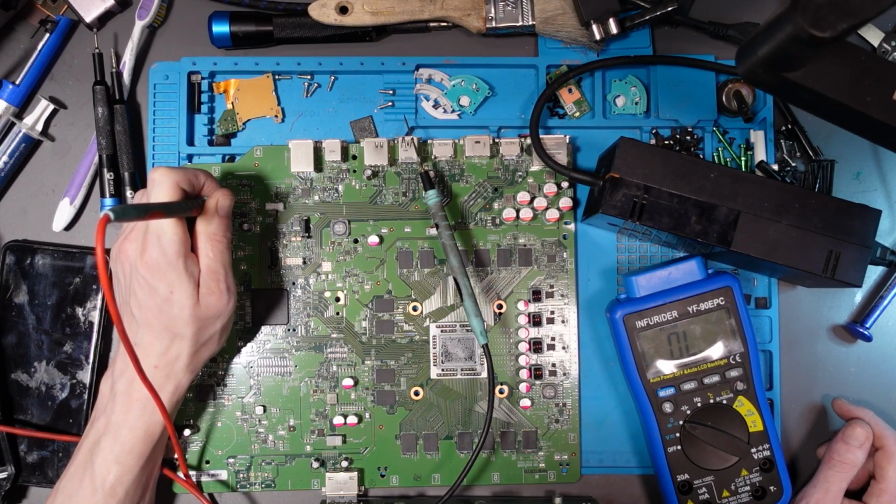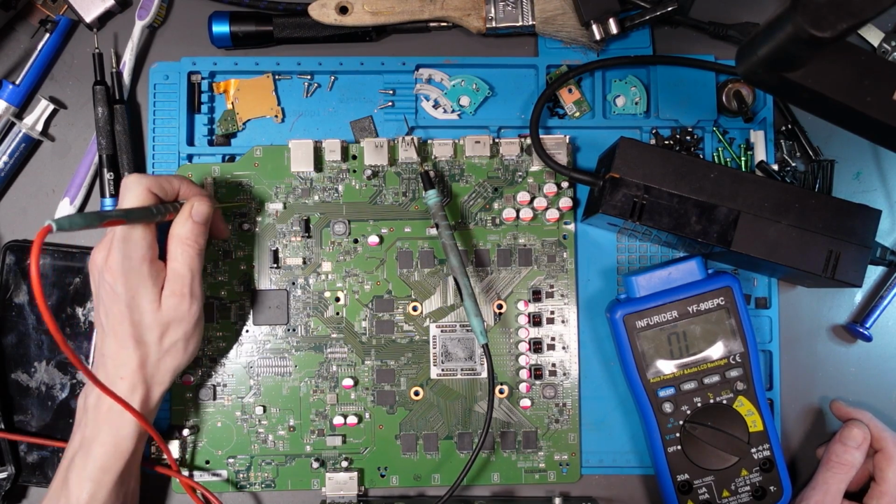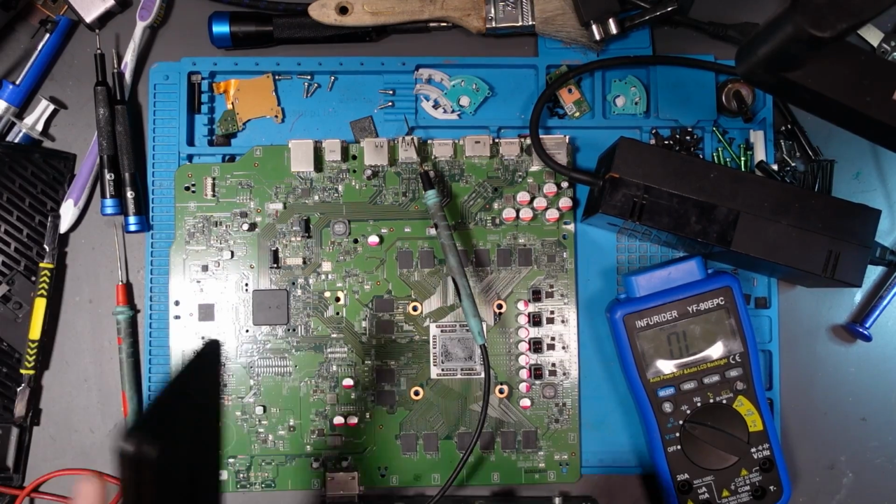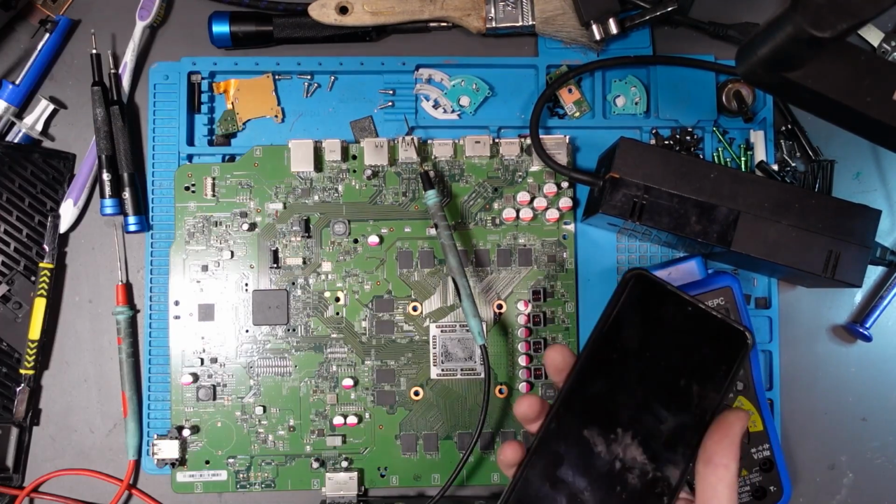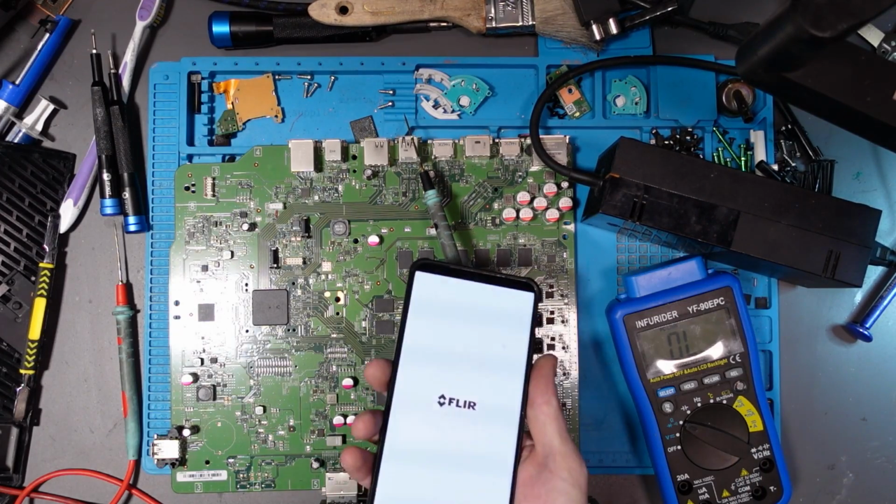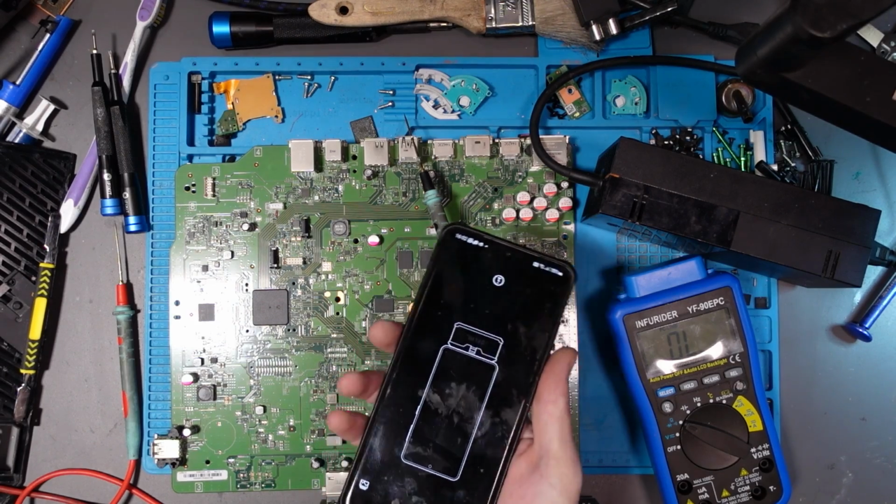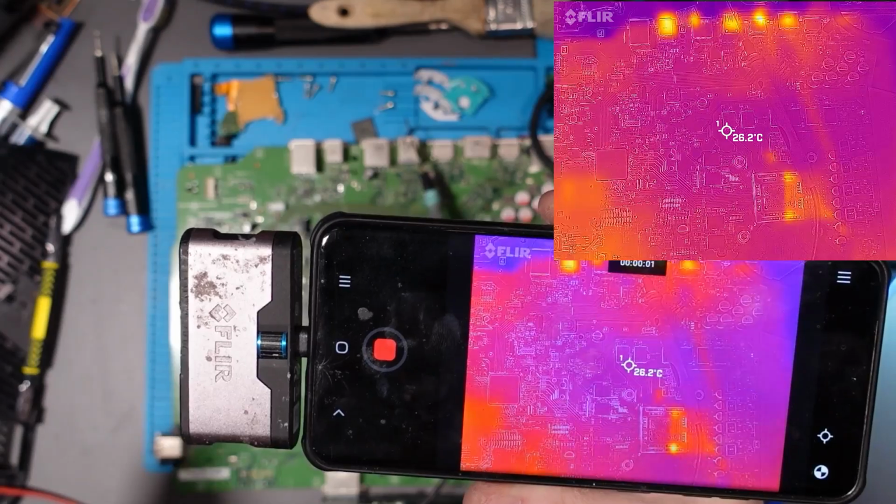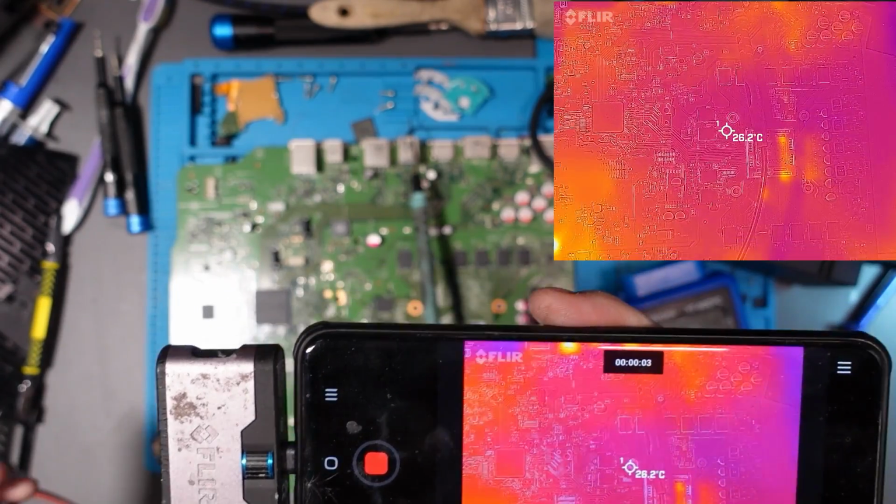Okay, it's just dropped to 2.5 amps. So what I'm going to need to do, I think, is use my thermal camera and see what immediately gets hot as soon as I turn this on. So I'm going to load up my Flare software. I've got the Flare 1 USB-C. So I'm just going to wait for this to turn on. I'm recording this now so I can include it on the screen.